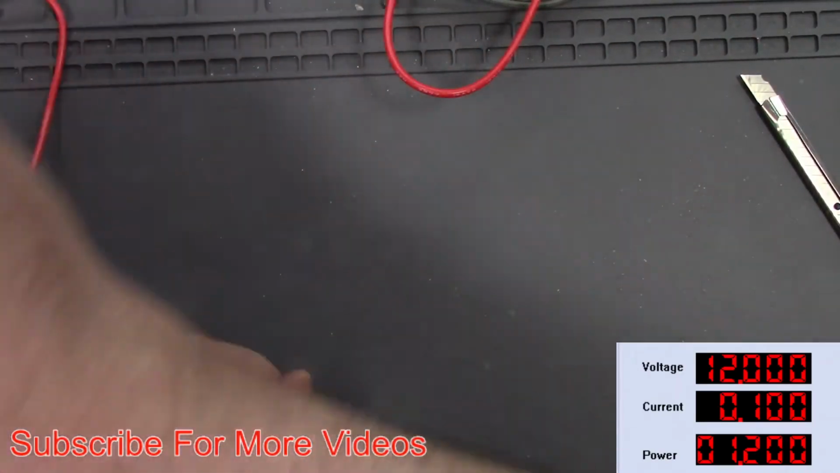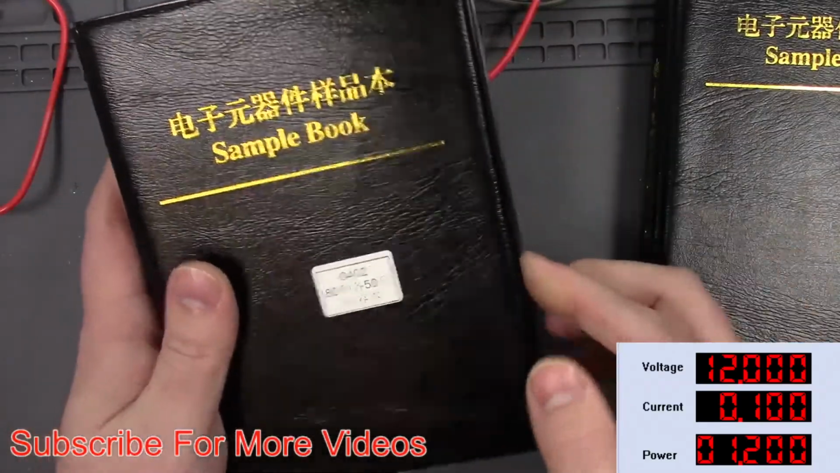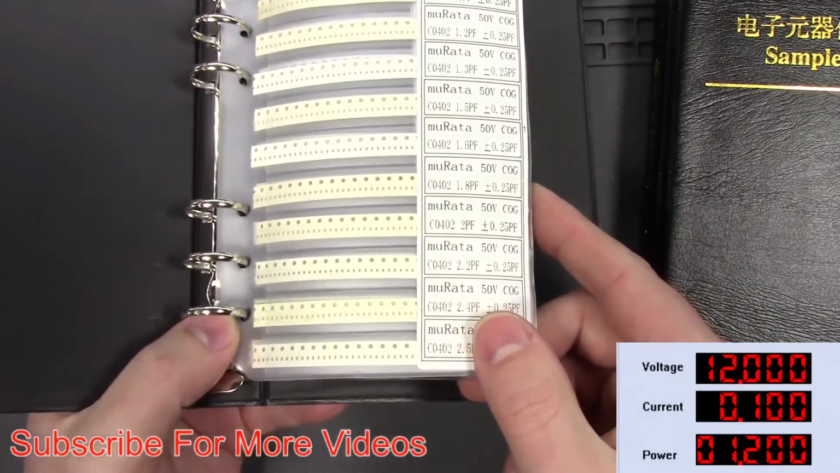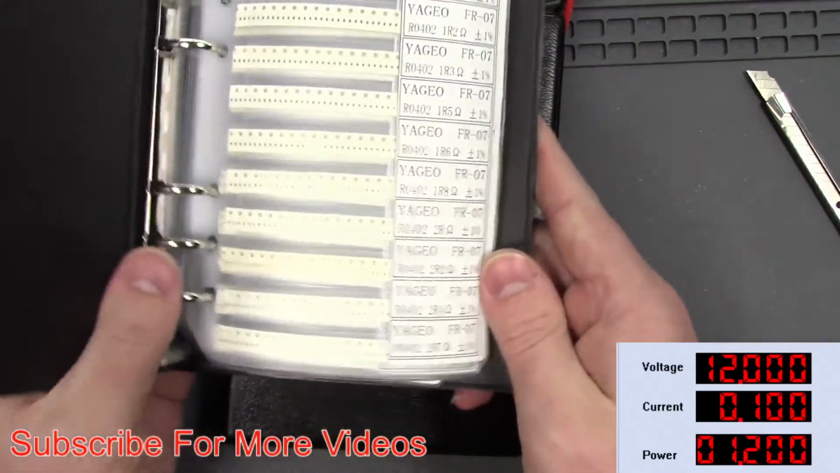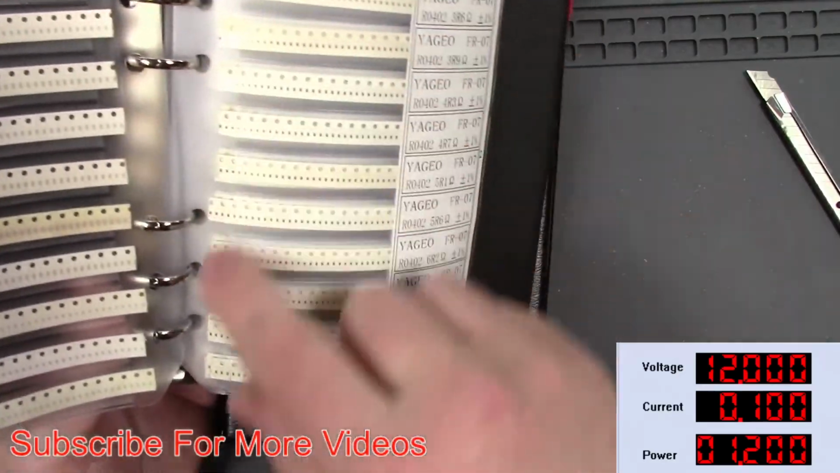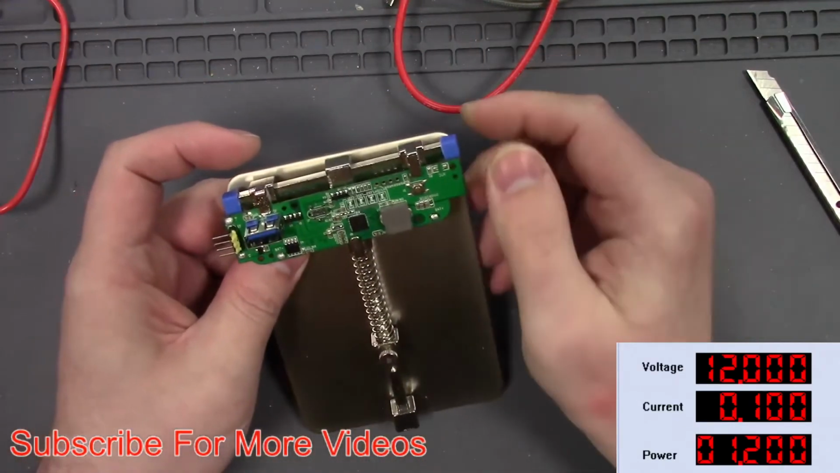Give you a look at some of the components I'll be working with. These are 2 sample books I got. These are tiny capacitors. It's hard to see the size of these, but they're the 0402 size. So I have capacitors, and then this is the 0402 resistor pack. So as I come across bad parts, I can change the resistors or capacitors, things like that. I also have some other sizes that we can use.